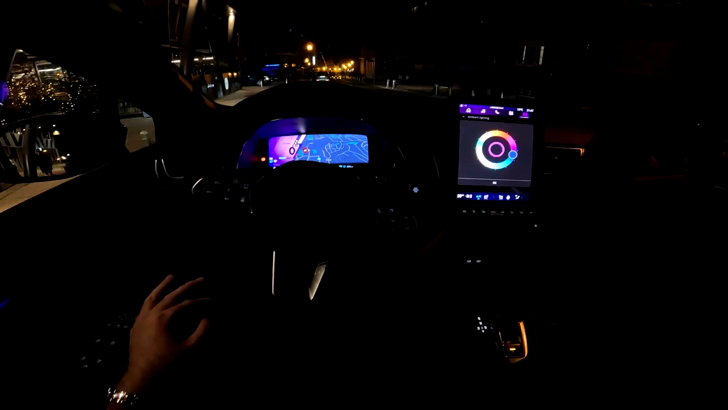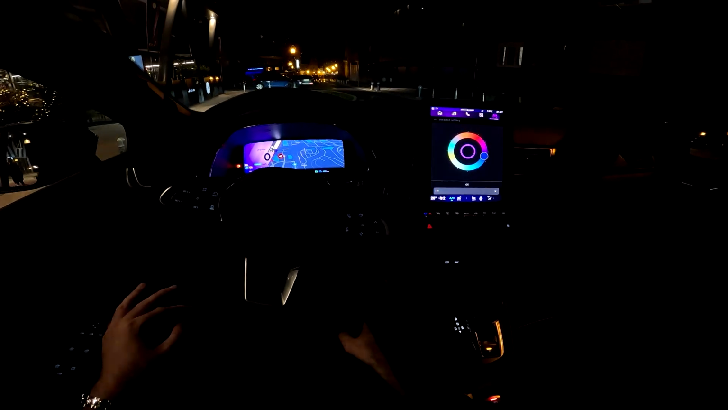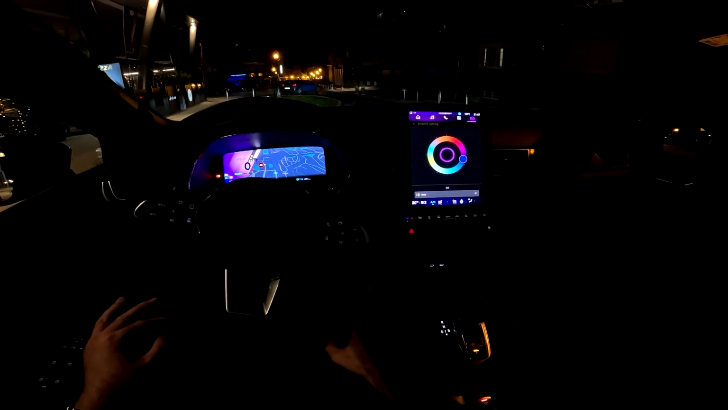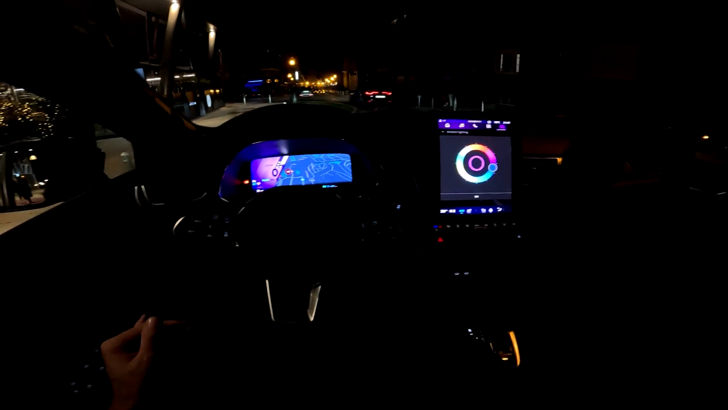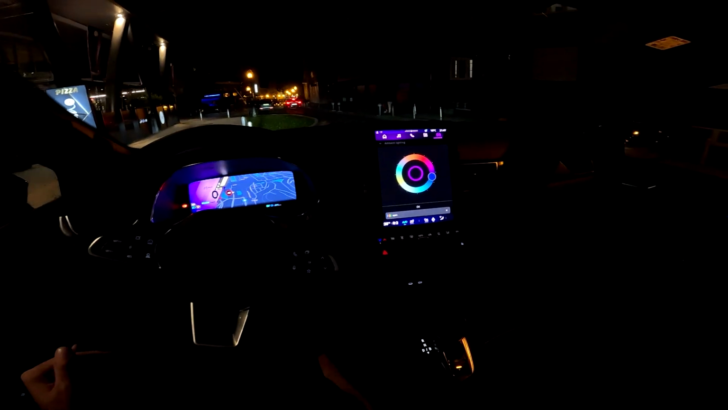You can do it here, but we can also do this with Google Assistant. Close solar bay. Okay, darkening the solar bay. There we go. And then when you open it, it becomes transparent. Open solar bay. Okay, clearing the solar bay. So that is so cool.